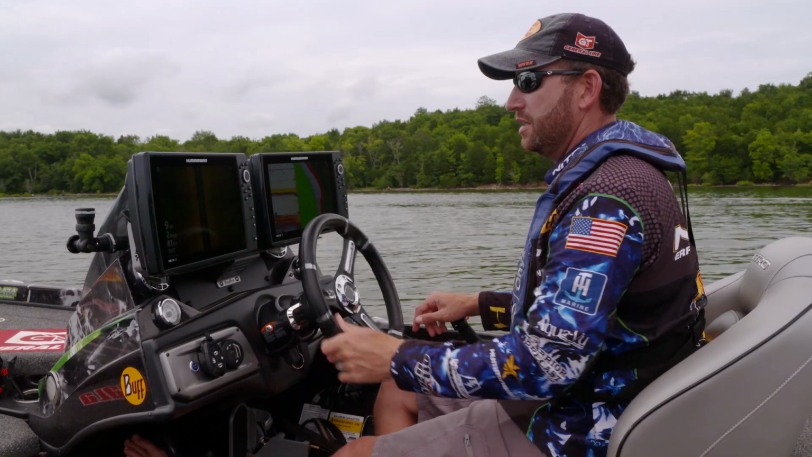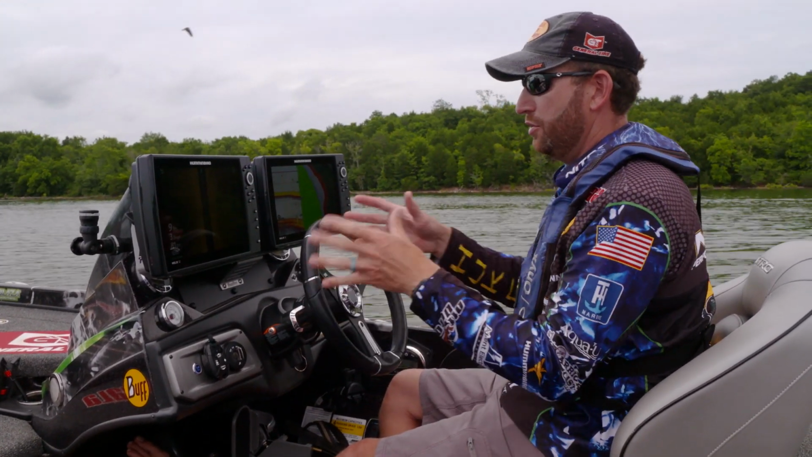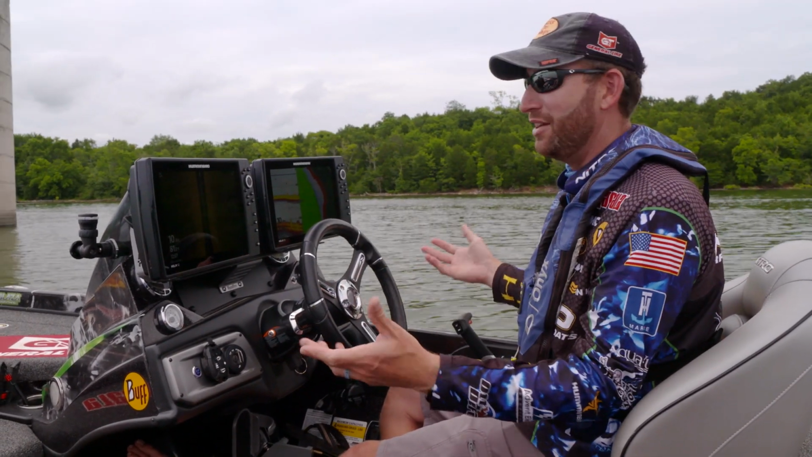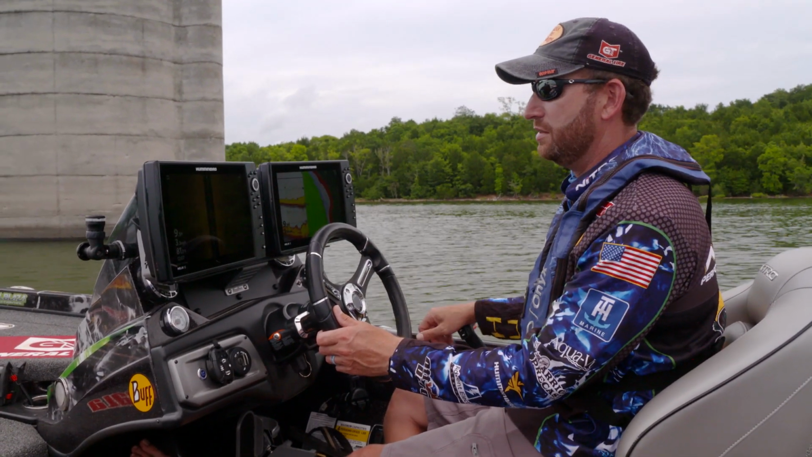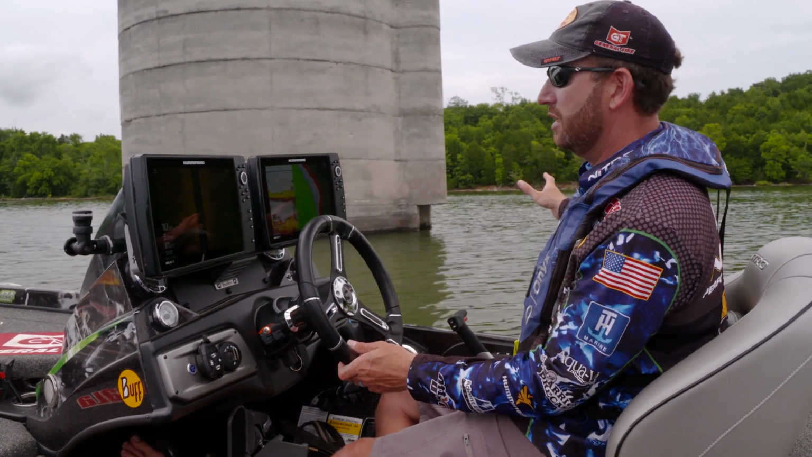With side imaging, if you're new to it or just don't understand the technology a little bit, understanding where stuff that you see on the screen is in relation to where you're actually at in the world is really important. You see fish on side imaging, but going back to actually put your bait on them is definitely something else that you've got to learn. But to really understand it, go find something very obvious.